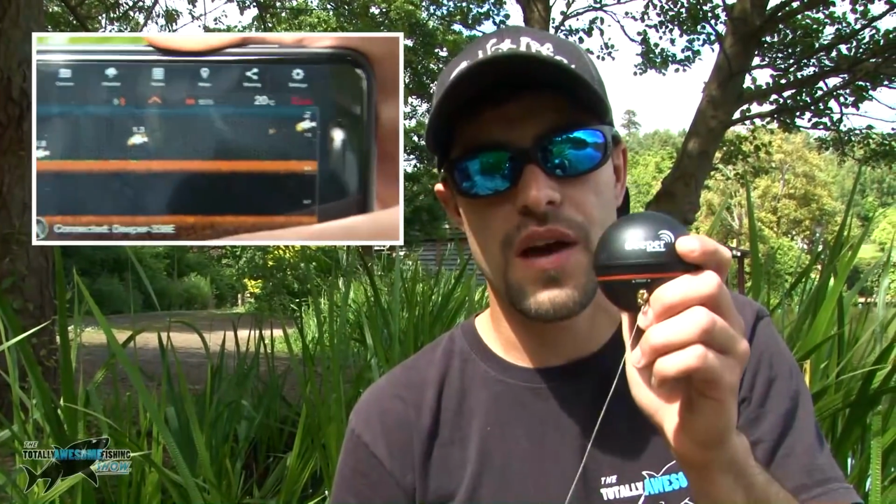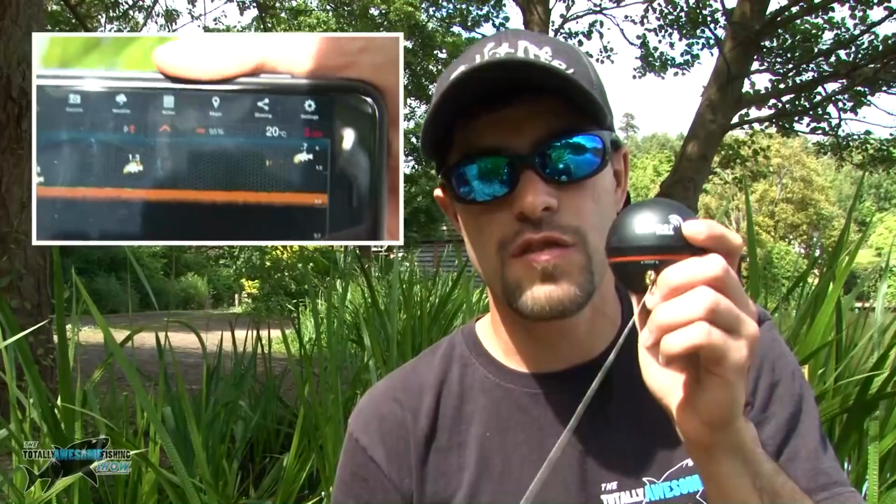But I'm now going to cast it out just to get an idea of depth, the contour, whether there's some weed on the bottom, silt, things like that. Just get an idea of the depth and maybe pick up a few fish. And if there are fish in the area, then I'll get straight onto those feeders, chuck them out and start bringing more fish in. So let's cast it out.